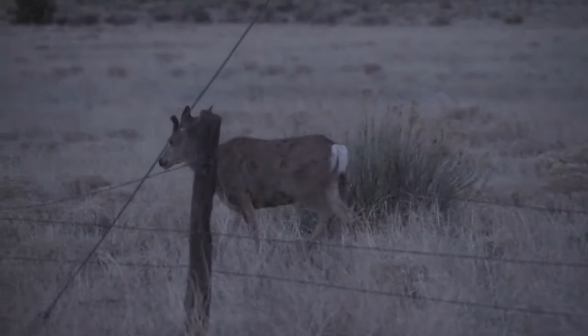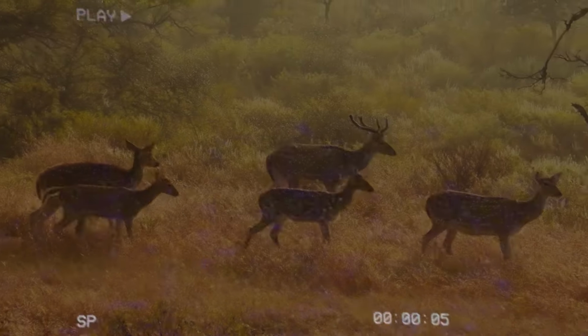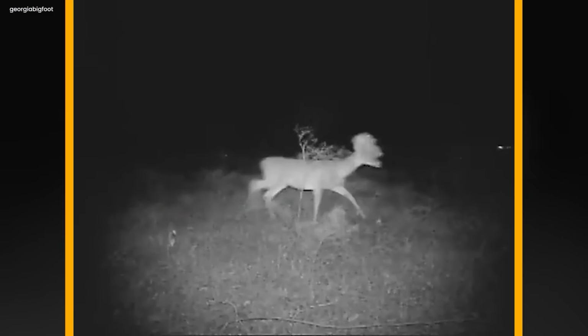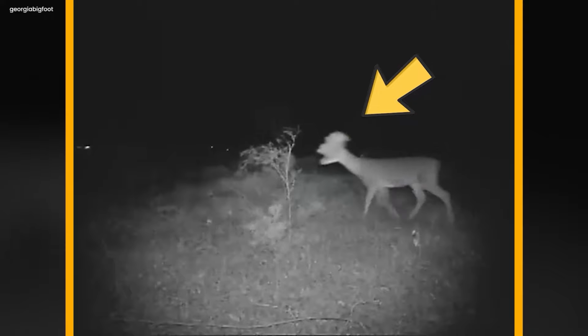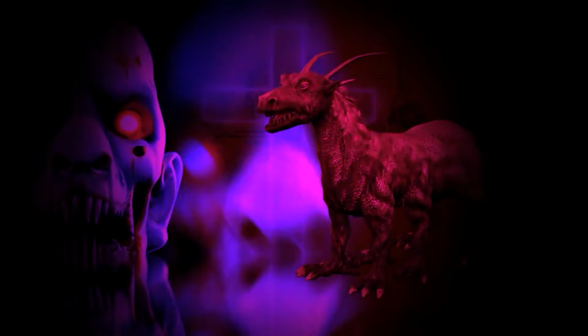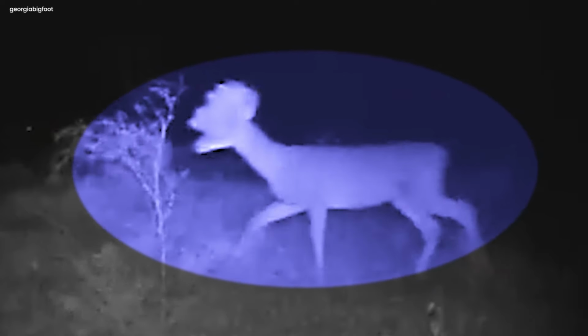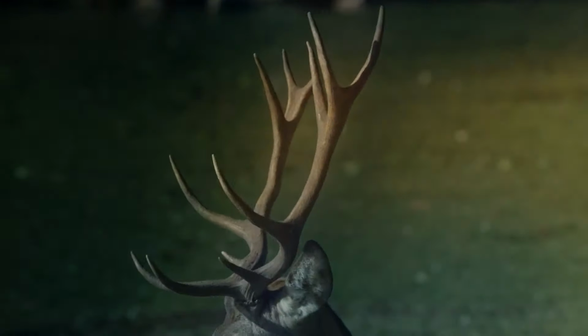A strange deer sighting. In December of 2010, something really weird was caught on a trail cam. At first glance, it seemed like a regular deer, but when people took a closer look, they noticed its antlers were all twisted and bumpy, not the usual ones you'd expect. Experts think it might have been some kind of antler warts, but others are convinced it was a mutant creature of some sort. The video is pretty haunting, and it leaves us with more questions than answers about what kind of creatures might be out there in the dark of night.